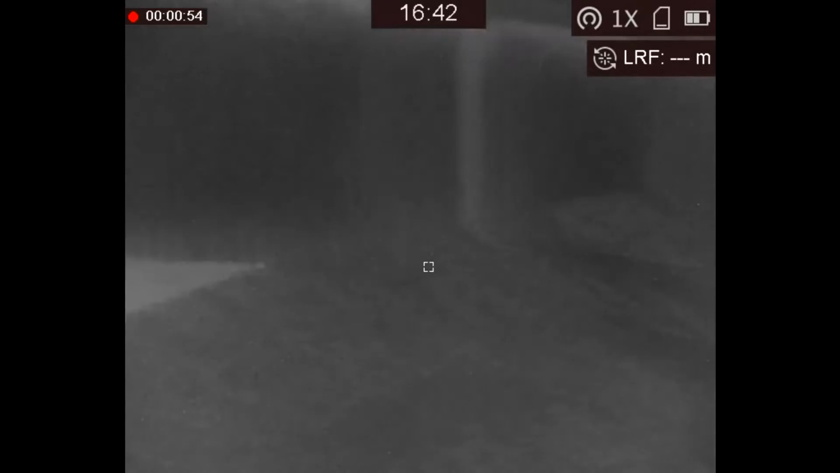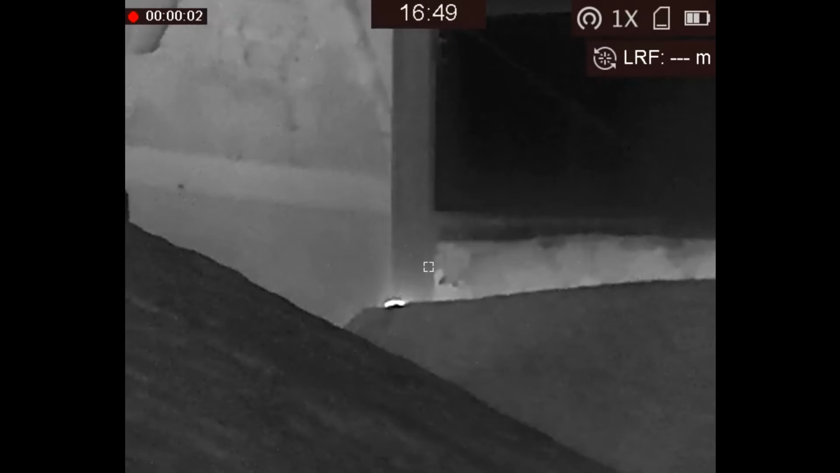So now it's a question of patience. The Gryphon has a good battery, so I left it on and just scanned around intermittently. I got that one and it fell straight onto the grain, but I failed to record it, sadly. Here you can see its body glowing in white hot mode, just as I'm spotting another rat through the crevice.